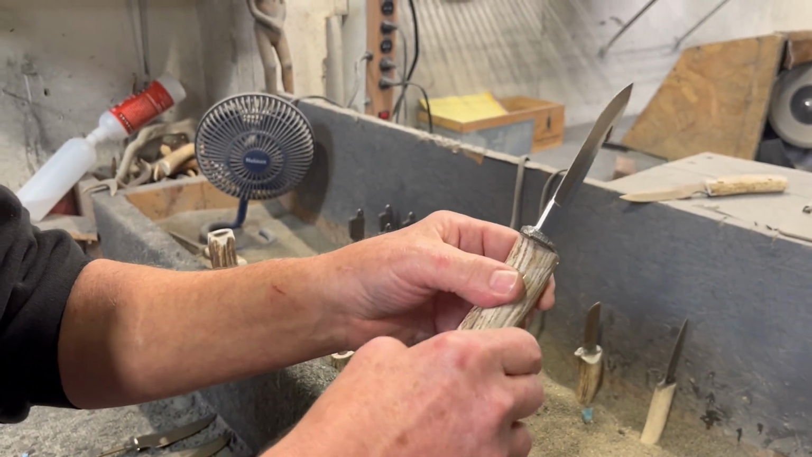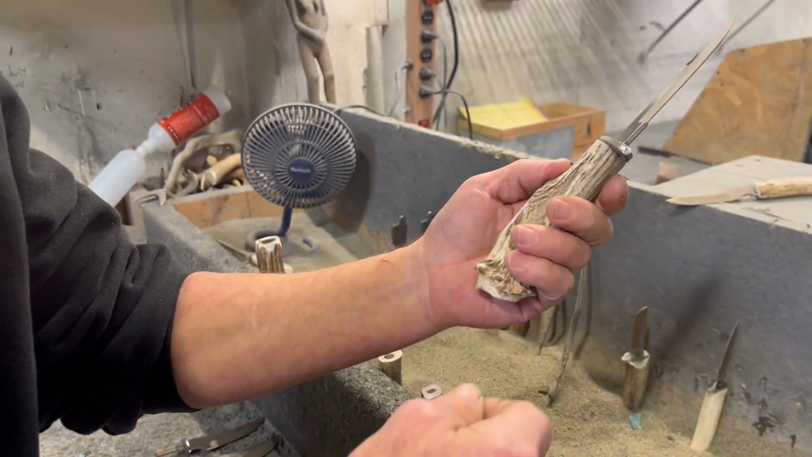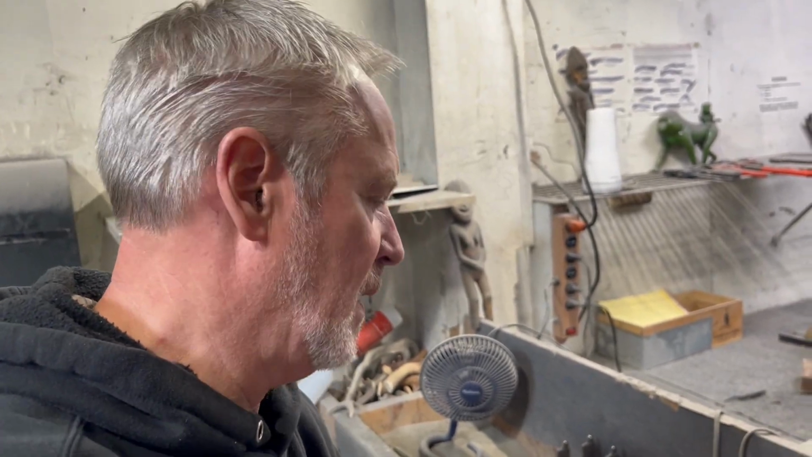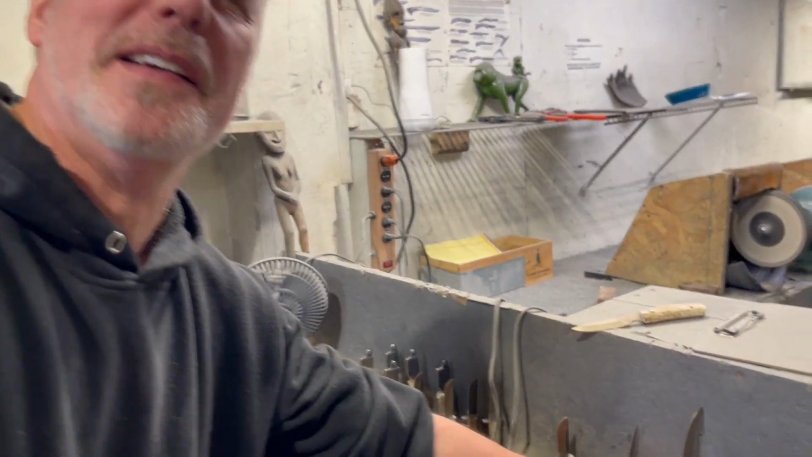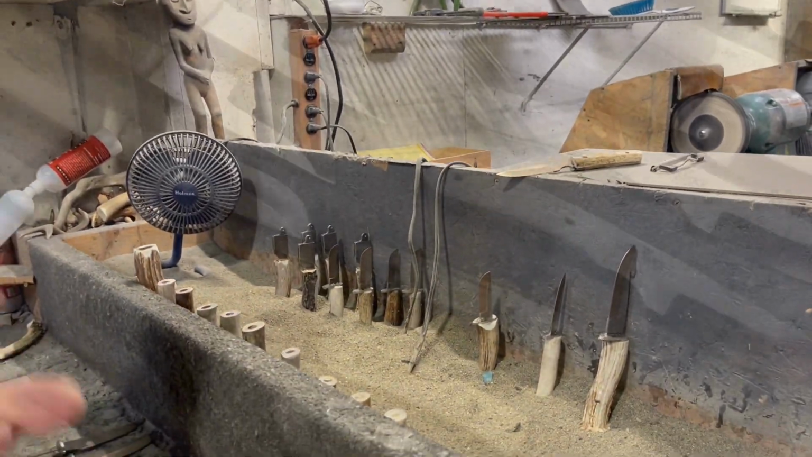And one thing we'll do too is guys will send us their own cherished antler. And then we'll make them a knife using their own cherished antler and laser engrave their name or their son's name, and they got a family heirloom. You've done some of those for me in the past personally, so thank you. You sent us some Cape Buffalo and some caribou, elk and whitetail.